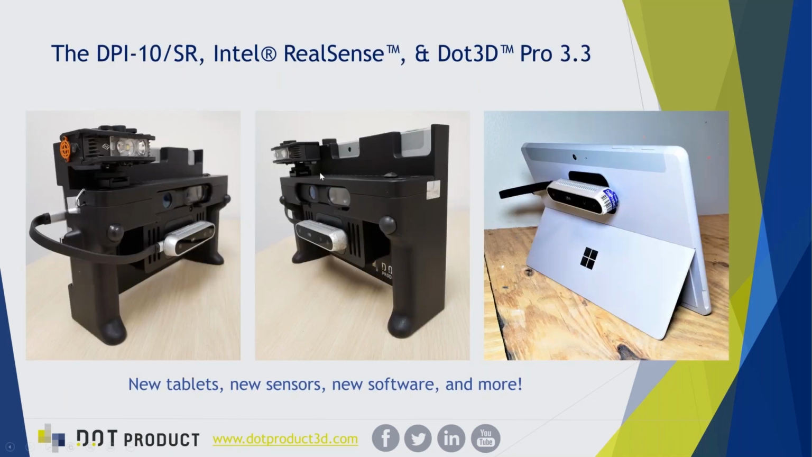Before we move over to the primary portion of this session, which will be focusing on the Dot3D software itself, the functionality, and the scanning live, I do want to touch base on some of the different hardware options that you have at your disposal today and all the different ways in which Dot3D software can be deployed as a handheld 3D scanning solution.